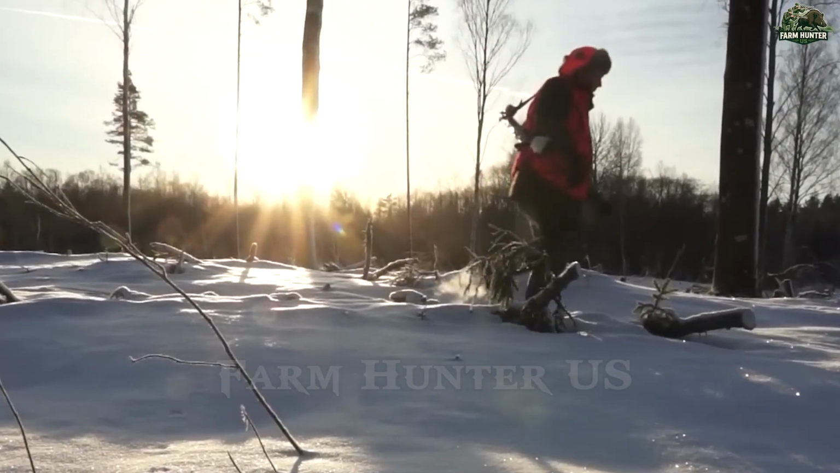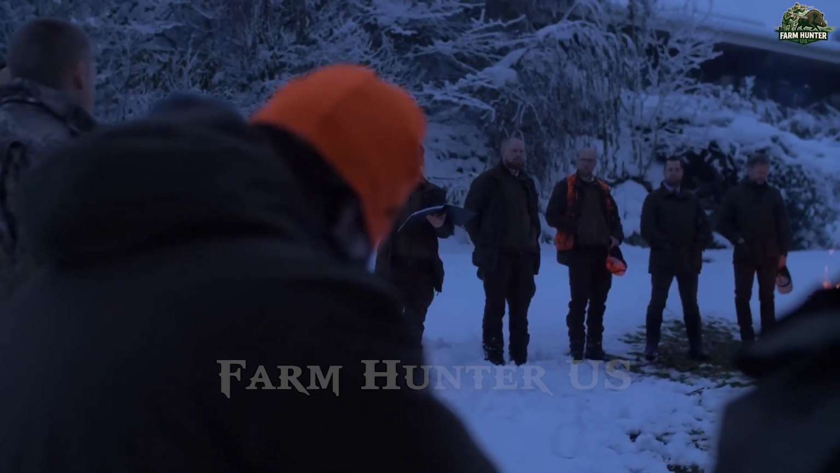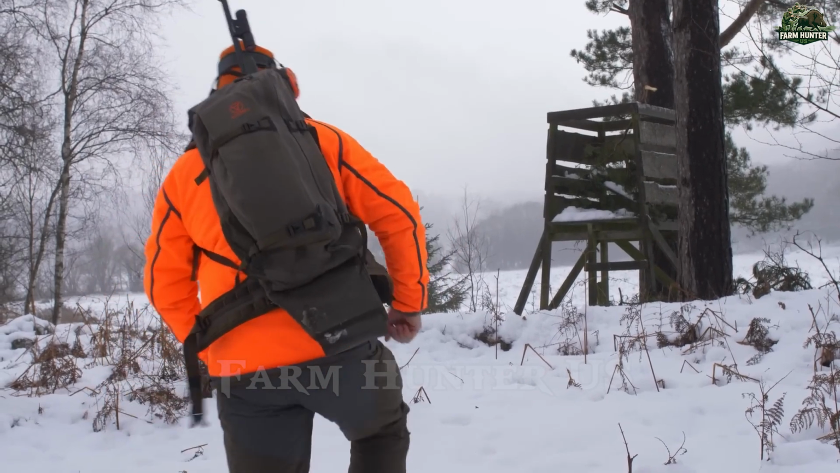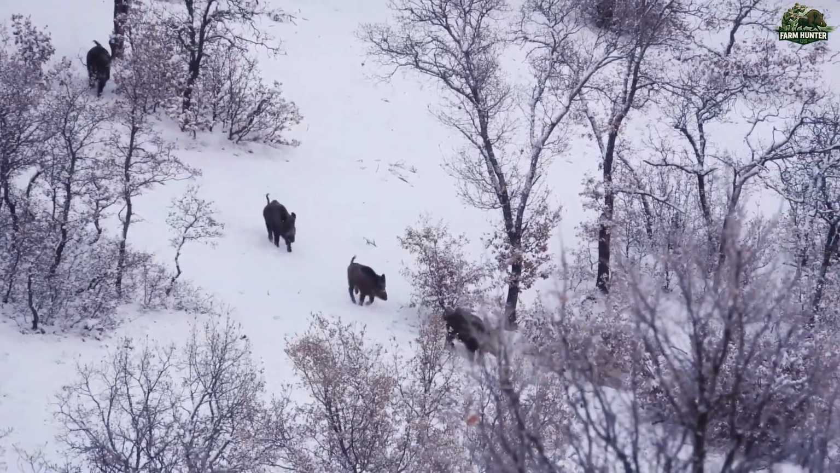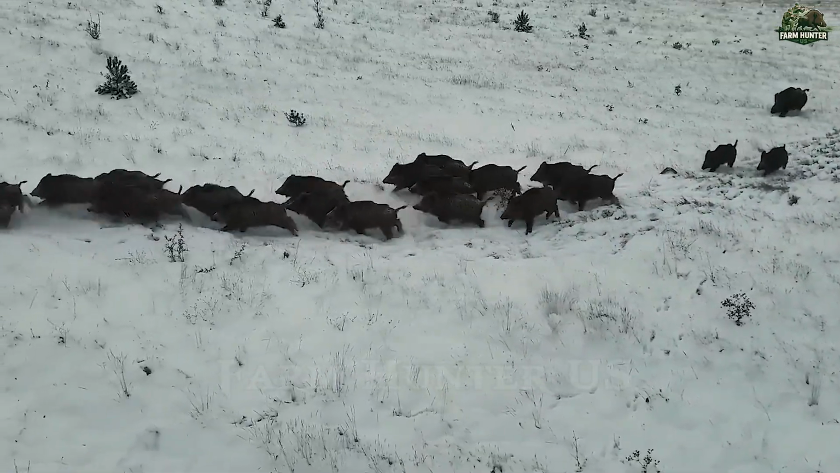After nearly an hour of navigating the rugged terrain, we finally reached the snow-blanketed heights of the Great Dividing Range in Victoria. The air was crisp, the silence broken only by the crunch of boots against frozen ground. Through the scope, we spotted our targets, several wild boars, their dark shapes stark against the white snow.